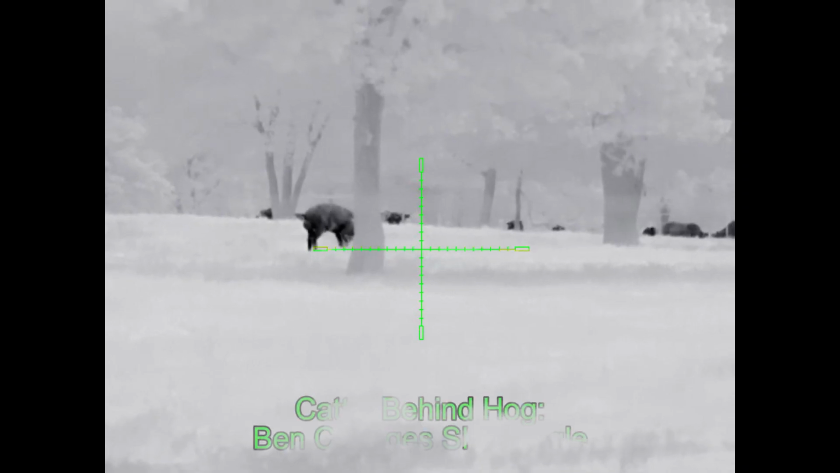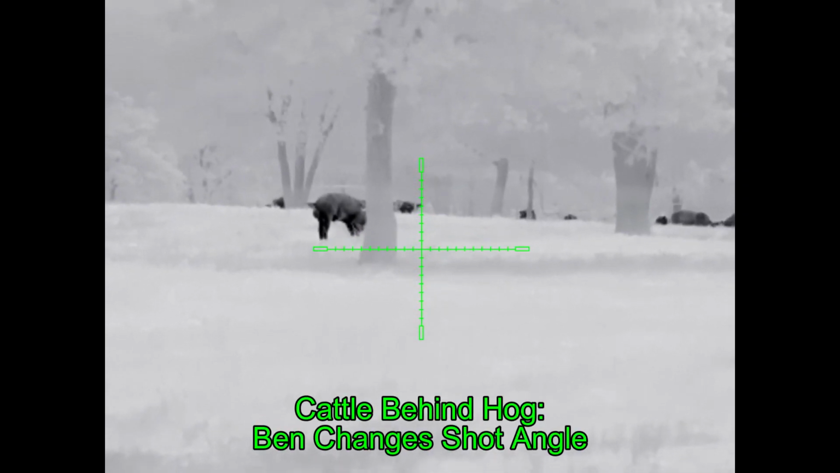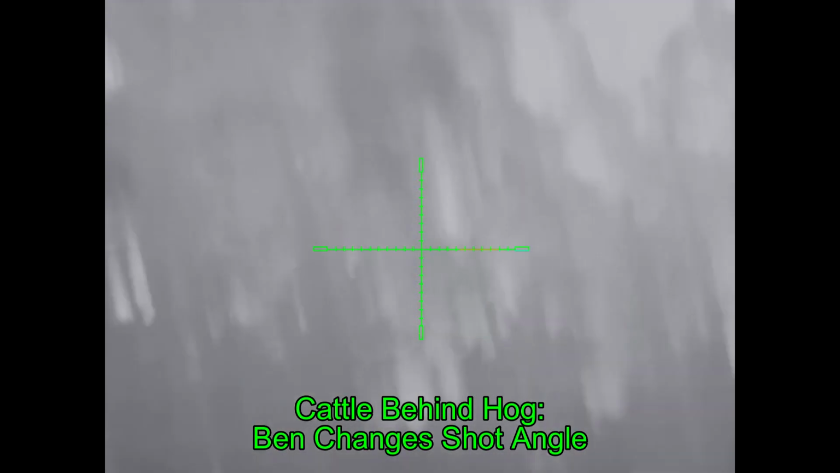Of course, you can see there are all the cattle in the background. And so he does not have a shot at this point, so he's going to improve his shooting position and shooting angle.